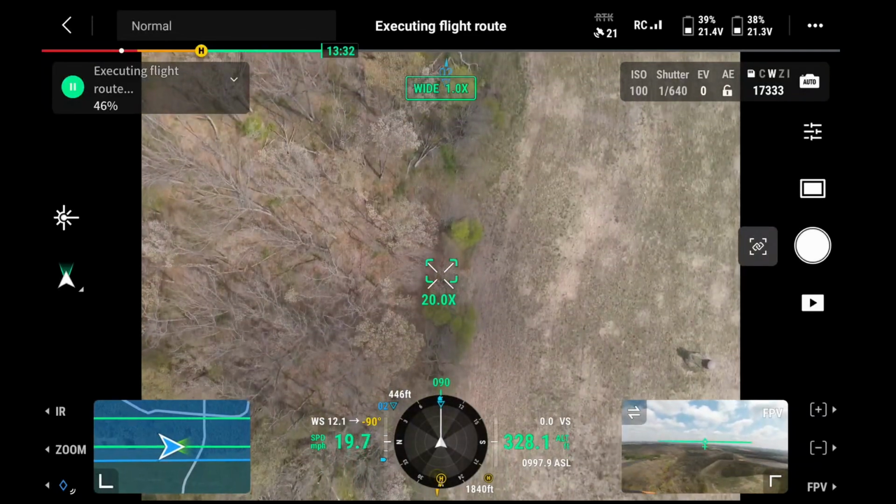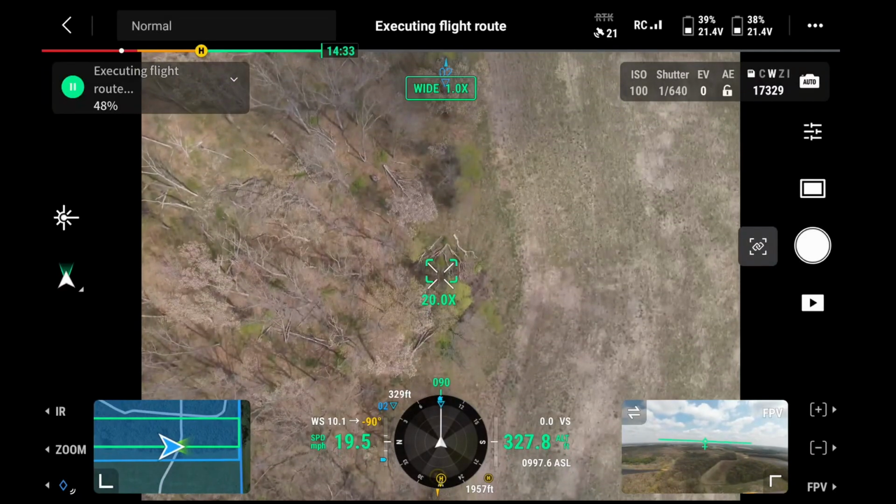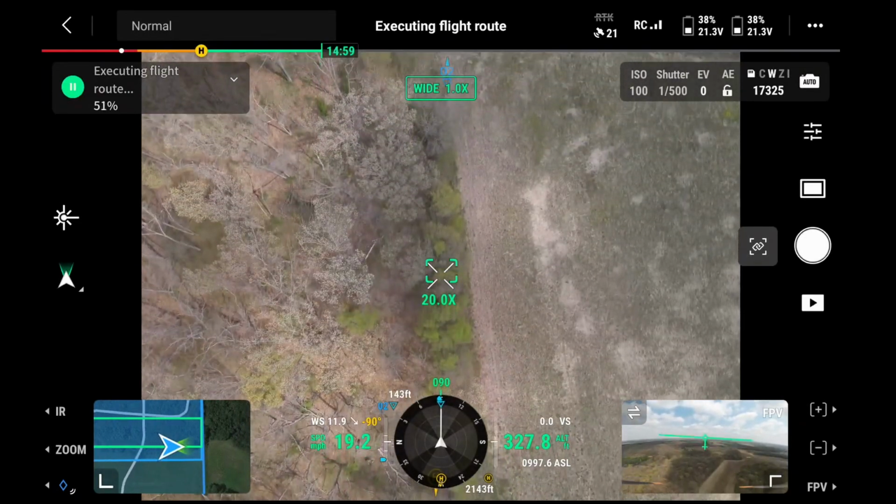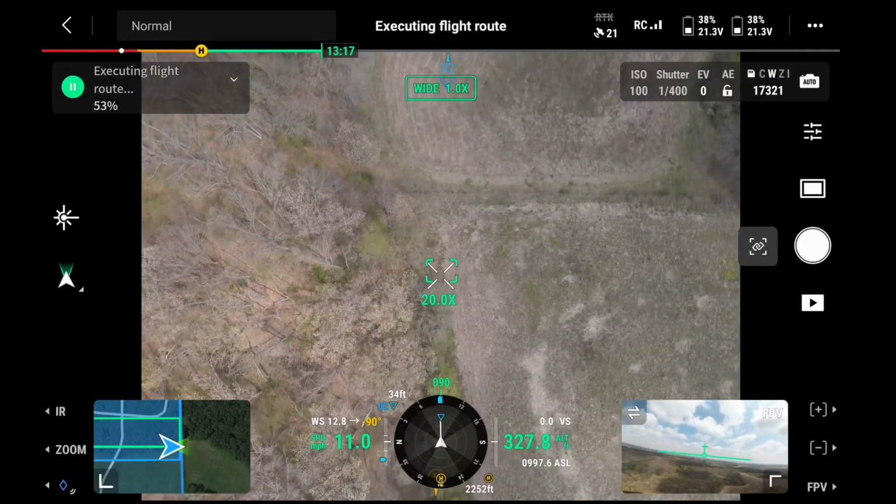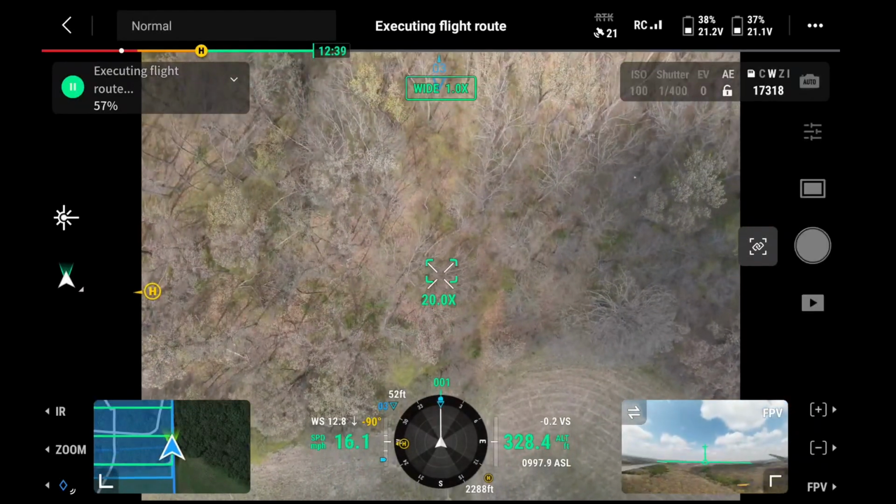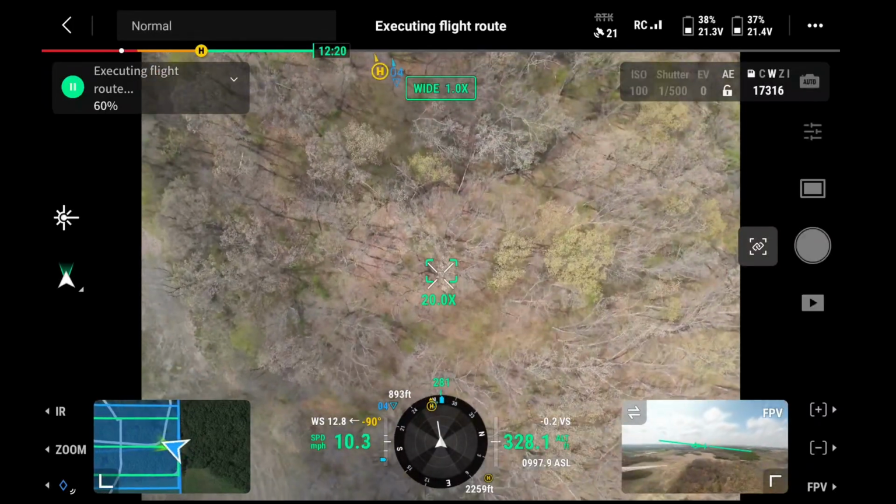You can see his shooting house or whatever out there. And essentially what this does is it allows you to get an updated high definition map that when you zoom in on you can see the very fine detail, whereas with the standard satellite map it gets extremely blurry in a hurry when you start zooming in closely.